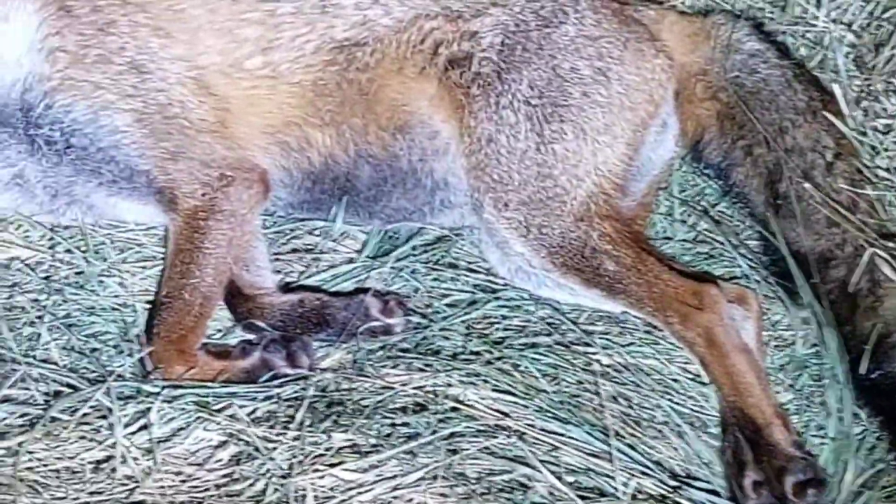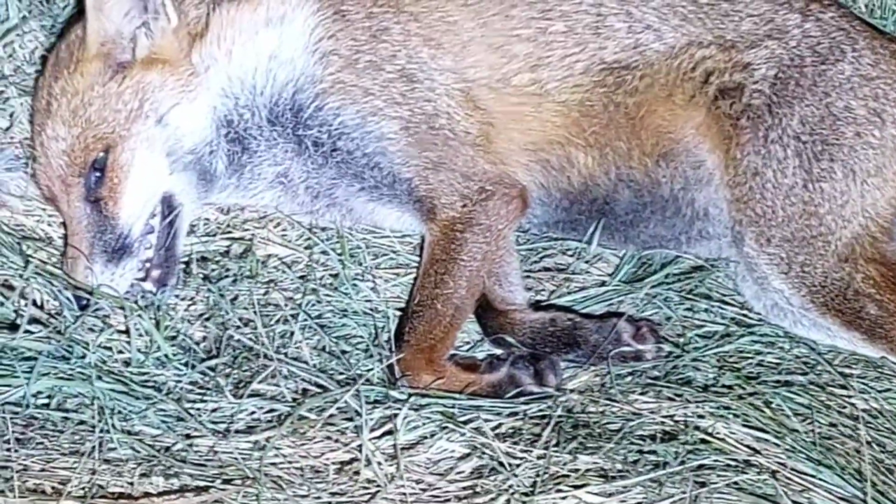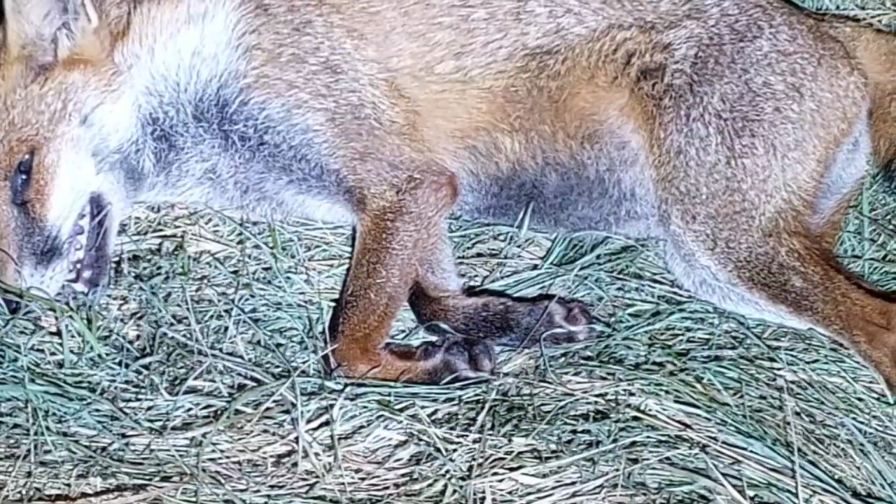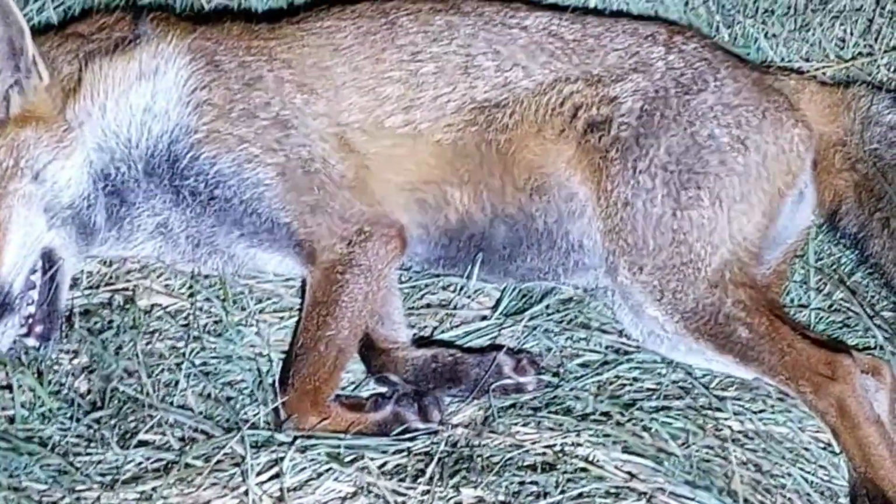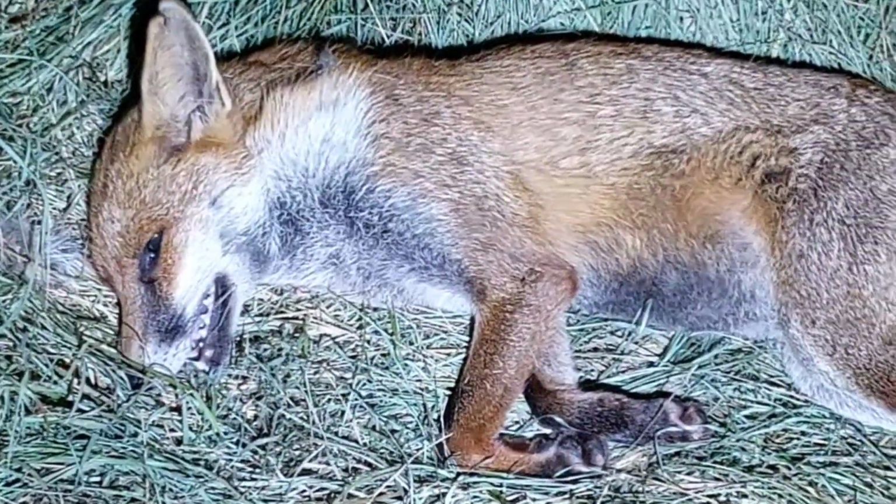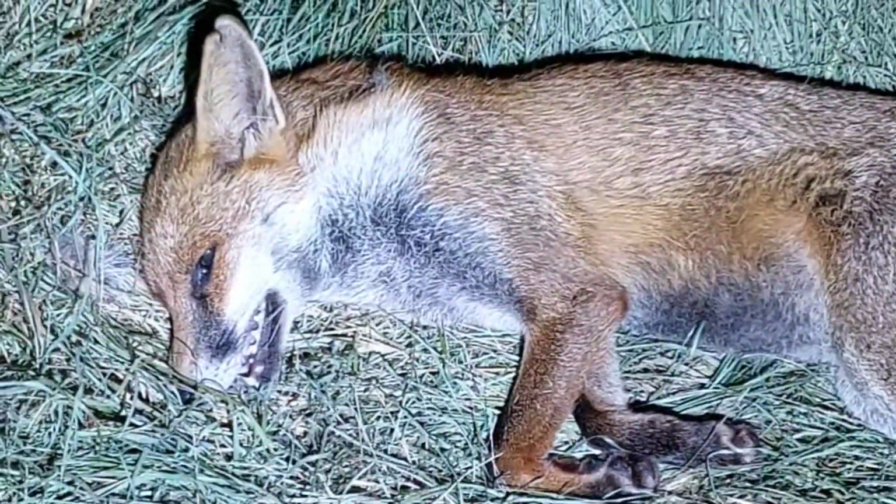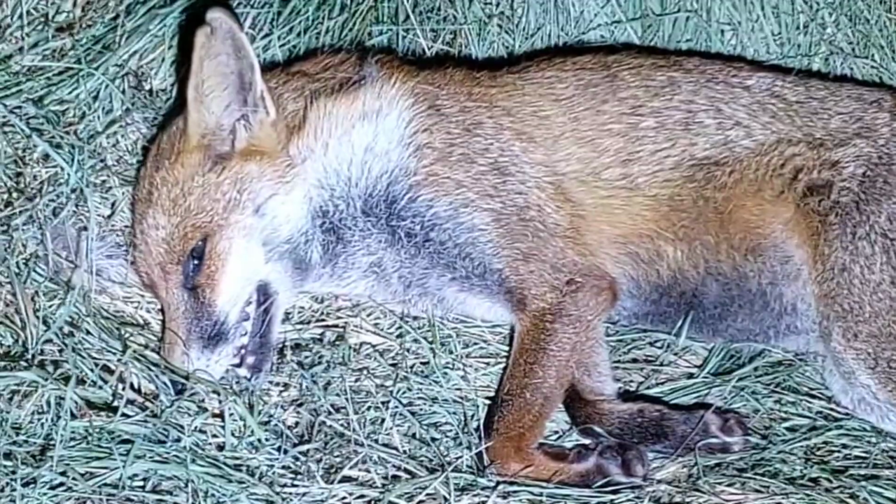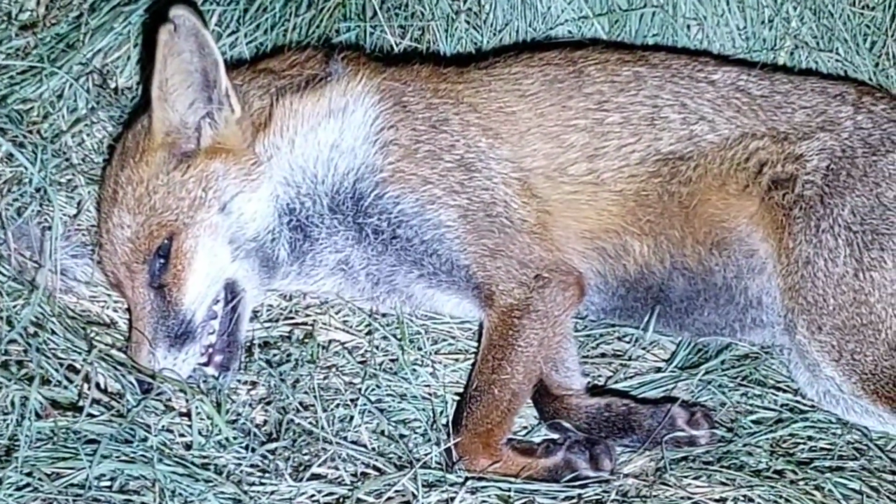Must admit, I'm impressed with the thermal capabilities of this scope at the moment. Yeah, so far so good, mate, isn't it? Definitely, so far so good. We've actually seen 5 at the moment, so hopefully we'll be able to pick up at least another couple with a bit of luck in this cut grass. But yeah, job well done.